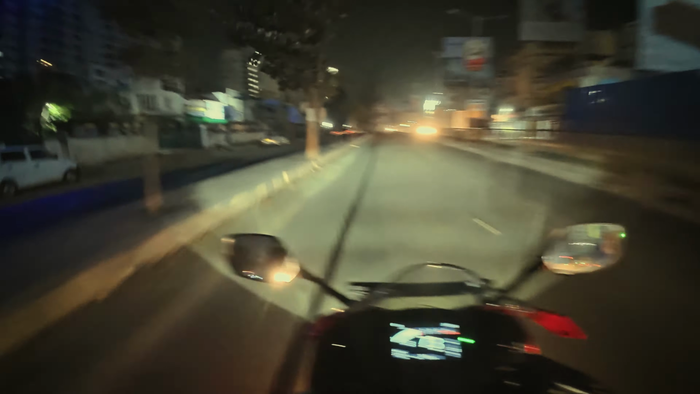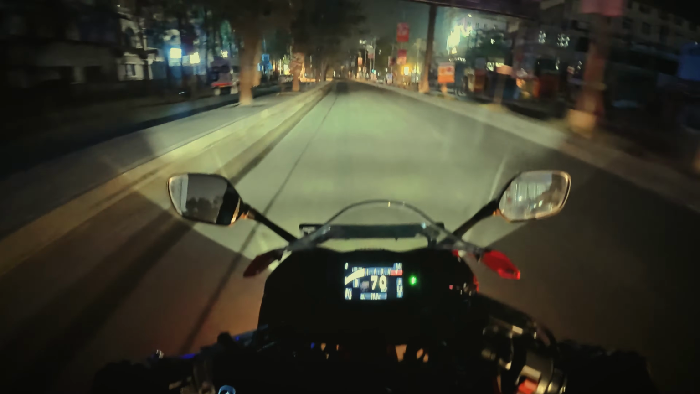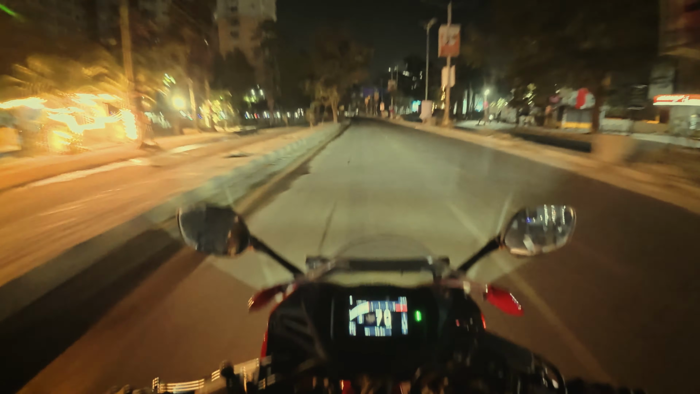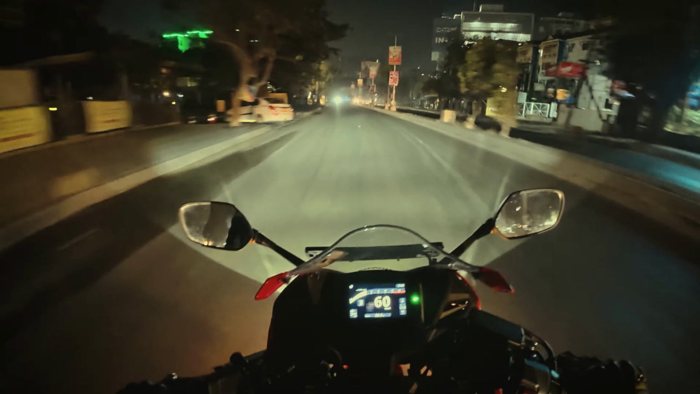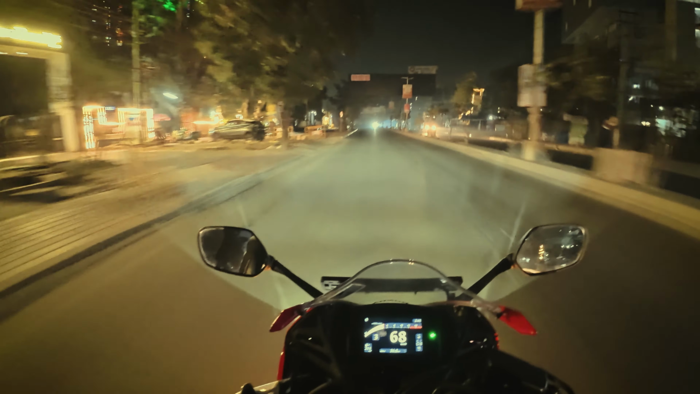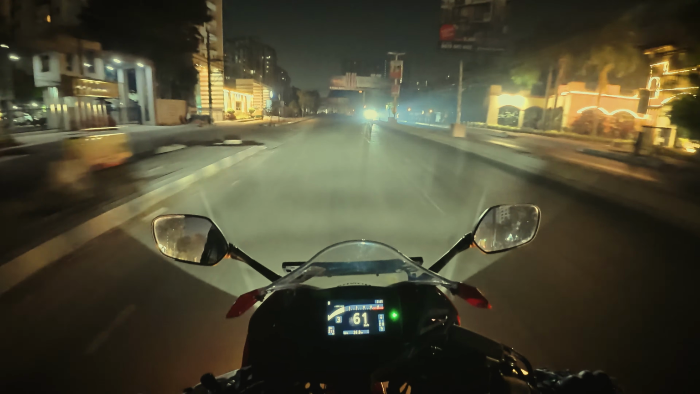So the entire Bangalore traffic is back, and you can see it in my auto. Earlier it was showing around 340 for a full tank. Now it's dropped to nearly 240, 237. Yep, so there's a lot of stop and go traffic.